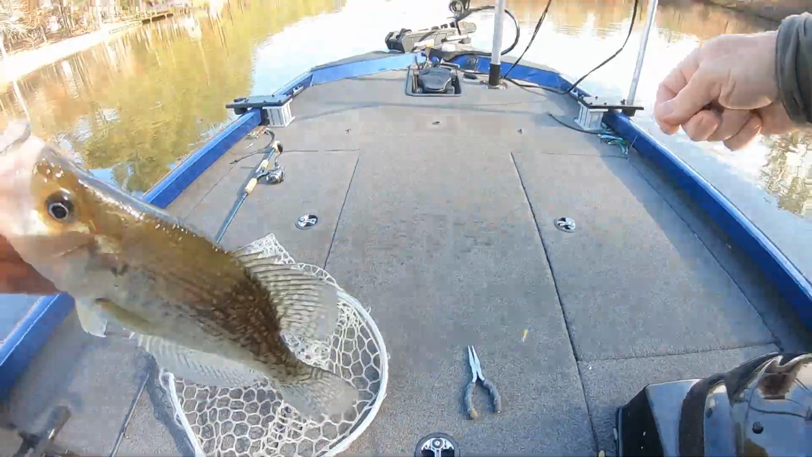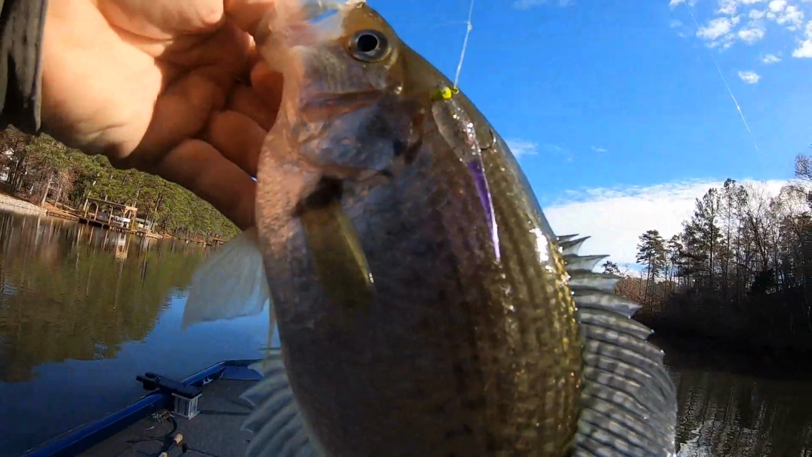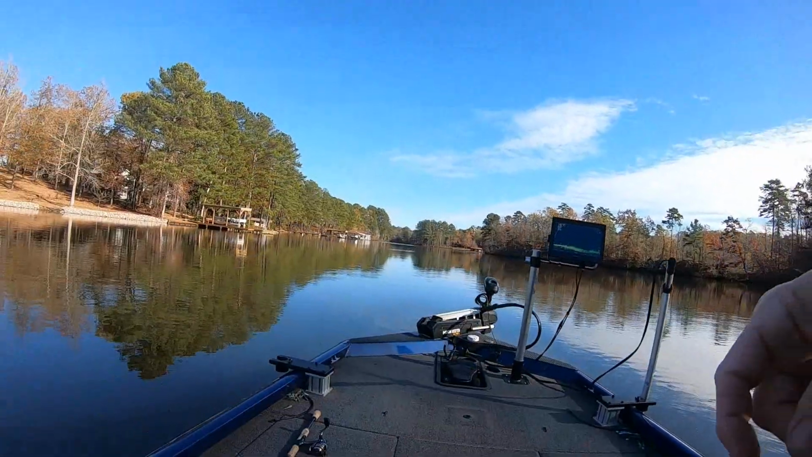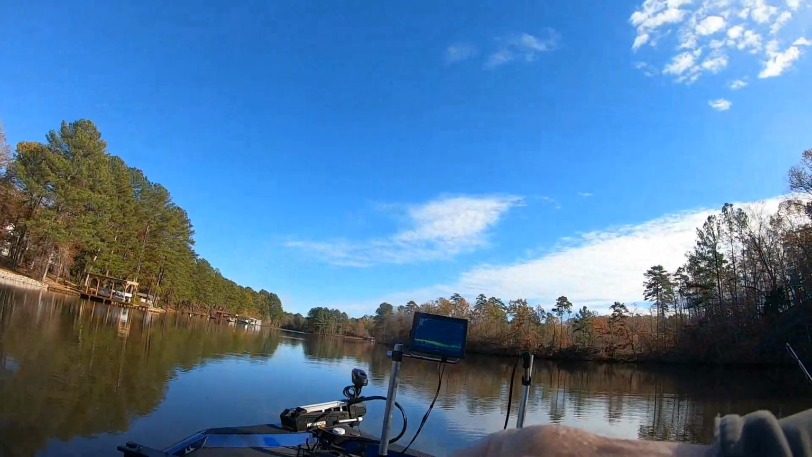Now, guys, this is what I was throwing. That is, wow, with the purple tail. Yep, that's a nice fish, guys. That fish here's pushing 12 inches. Bam. All right, guys, let me catch a couple more, and I'll show you.